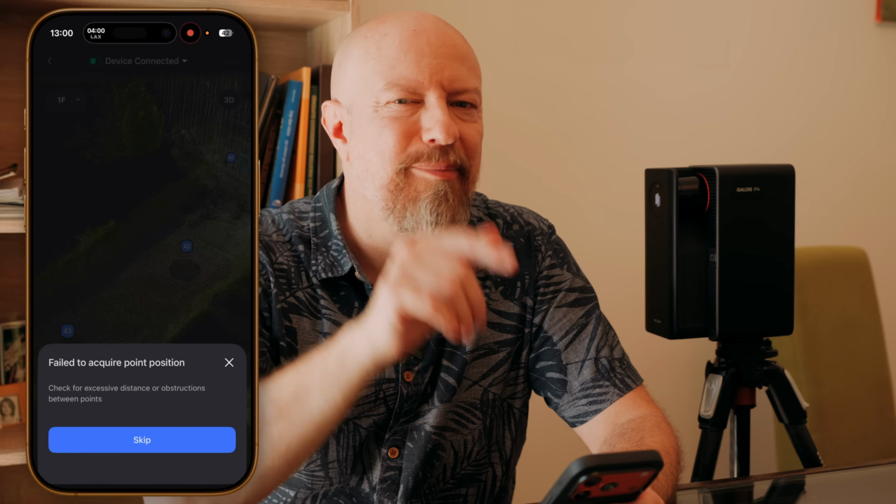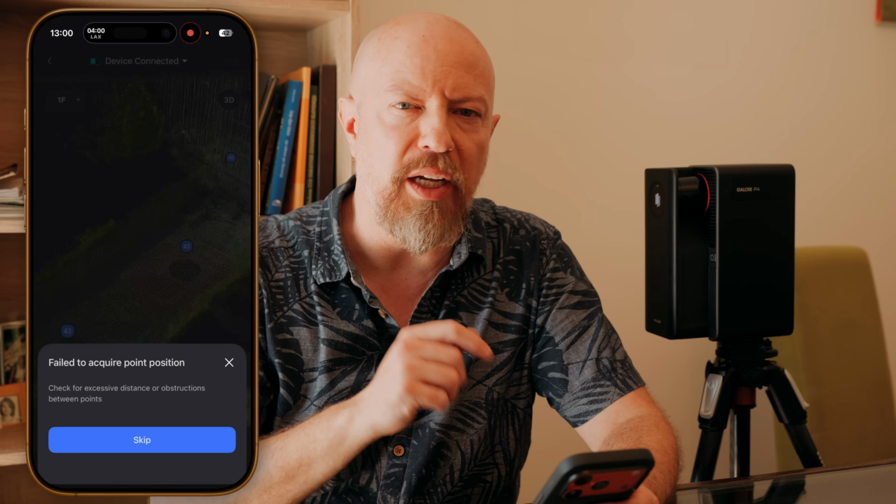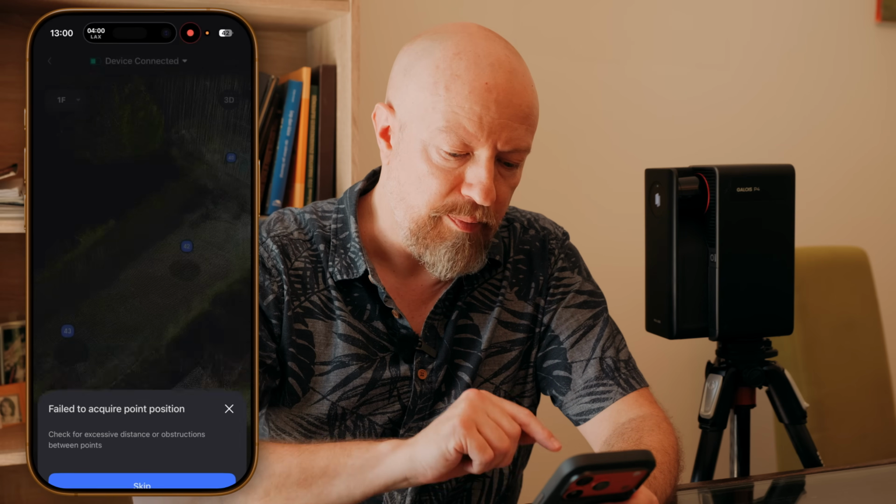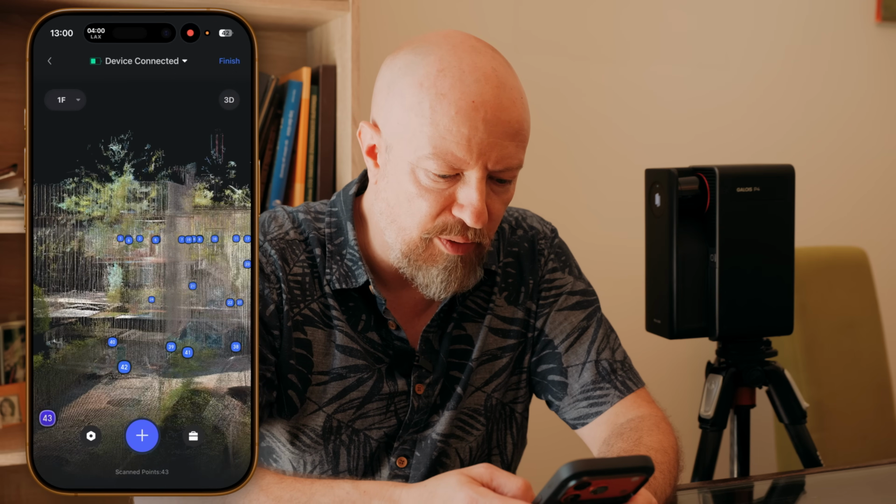Well, the truth is, I did this on purpose. I've scanned the entire house, but I scanned a room that had no visibility to any other previous scan, just so that I could show you what happens if you do that. So I'm gonna tap skip for now, and we'll explore what we've got, and then we'll come back and fill in that data. Here you can see the entire 3D scan that we've got so far.